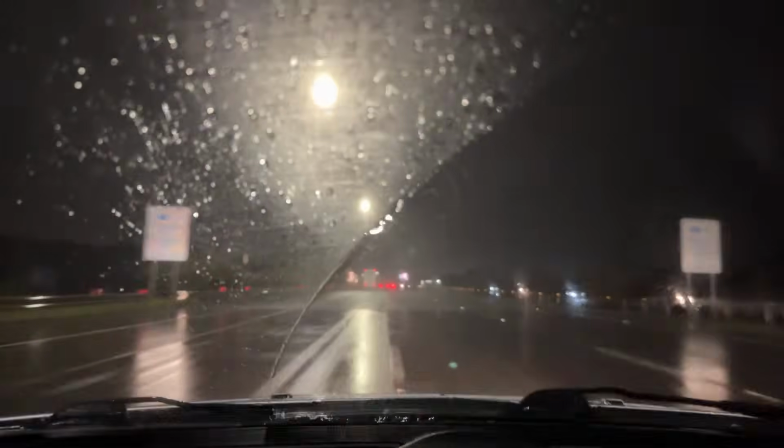A hearse? No, I don't think that's a hearse. That's definitely a dead person's taxi. All right.